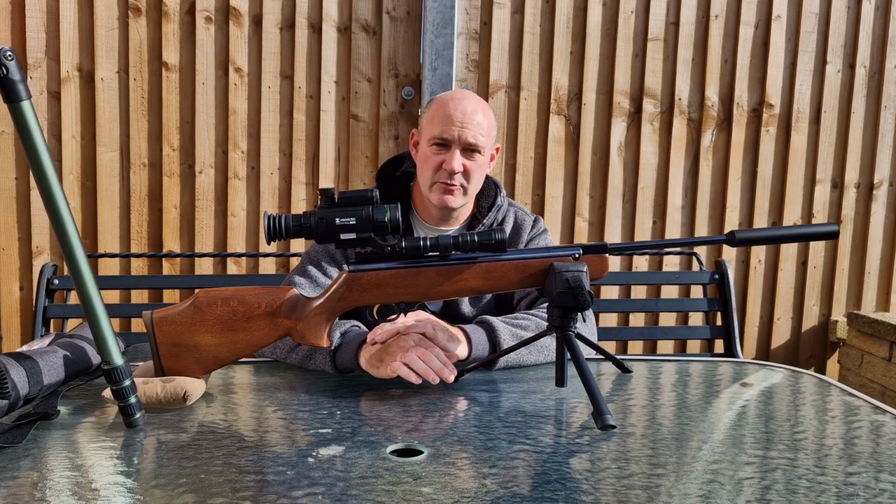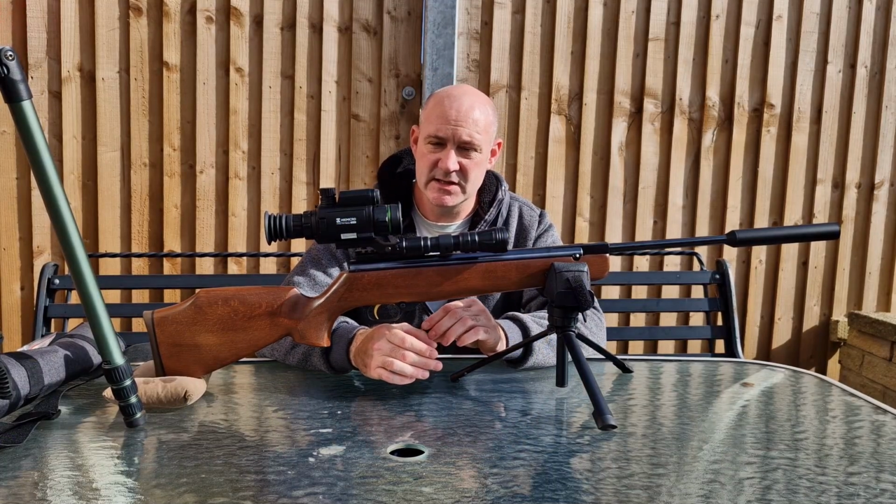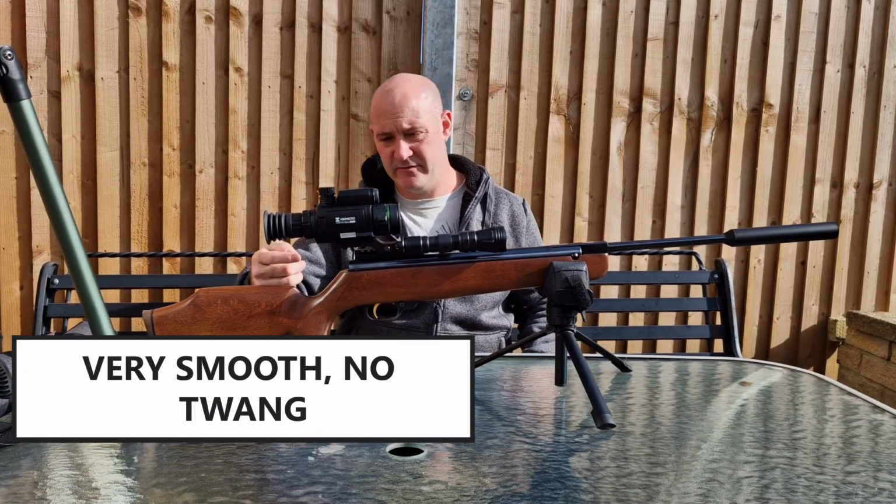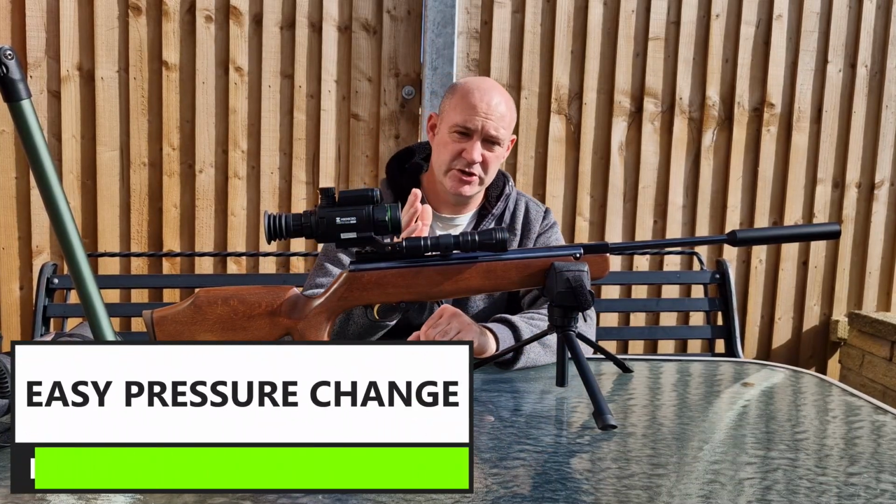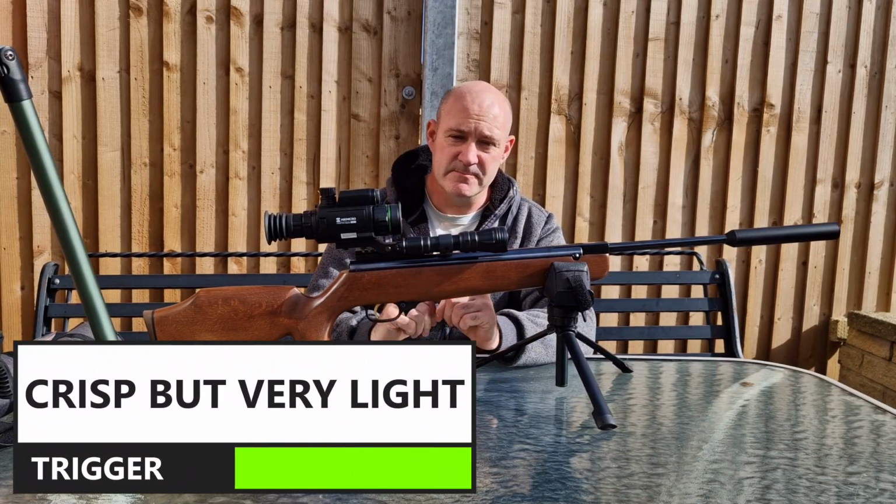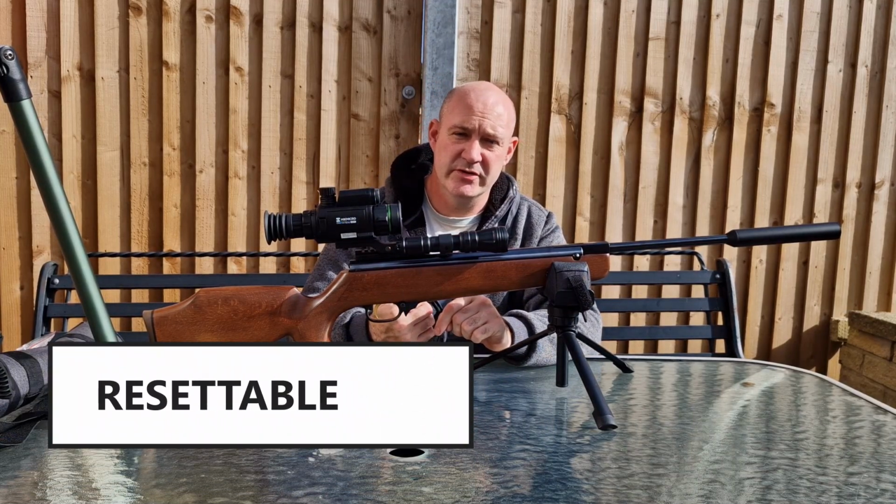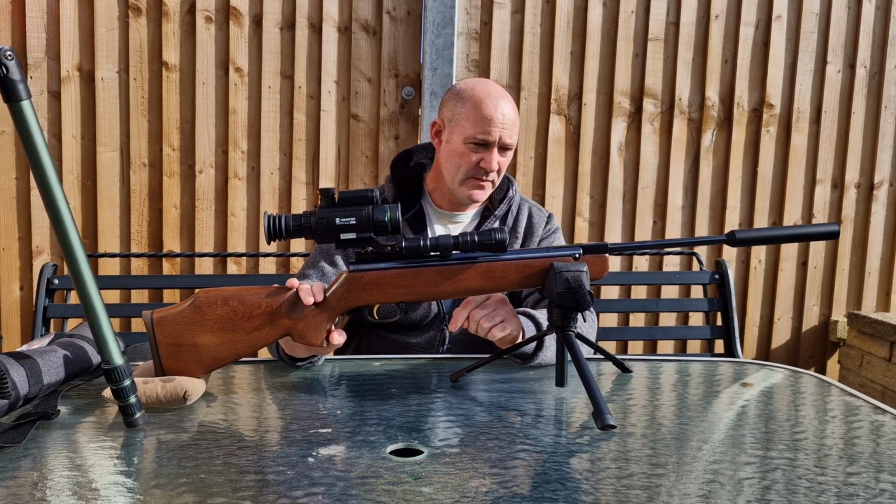It worked really well. For people that aren't familiar with the HW90, it is Weihrauch's only gas ram model. So it hasn't got a spring inside, it's got a gas ram that via the back you can insert a filler probe and a high pressure pump, and you can tune the power level without the need for any disassembly or anything like that. So all you need is a suitable pump and a chronograph to make sure that you're within legal limits. So this is a .22 model.